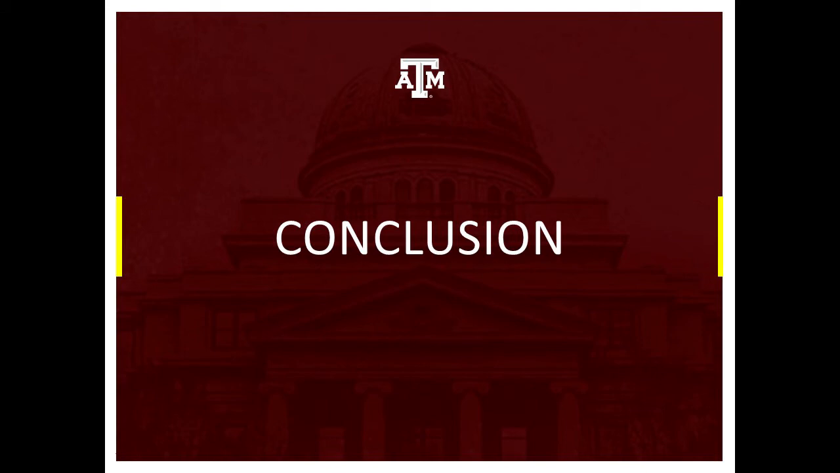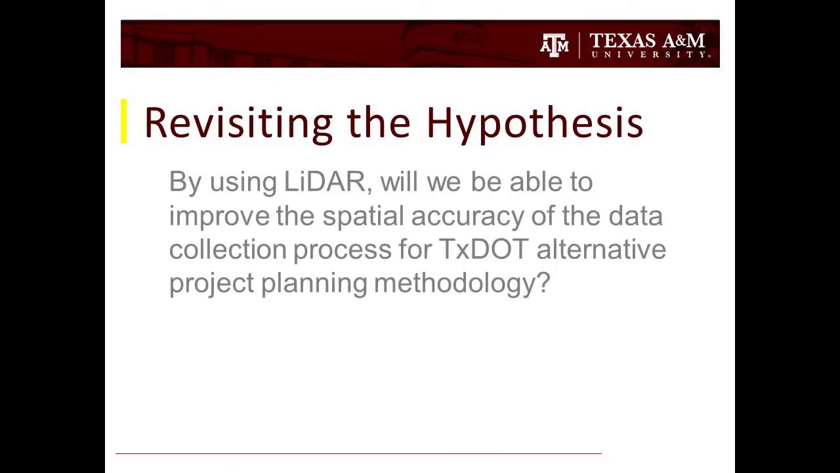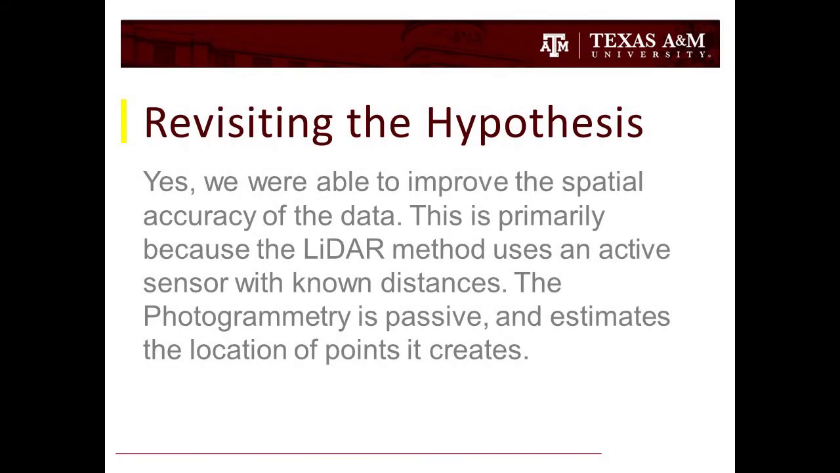Lastly, I'd like to talk to you guys about some of the conclusions from this study and what we've learned from this project. Our hypothesis was, by using LiDAR, will we be able to improve the spatial accuracy of the data collection process for TXDOT alternative project planning methodology? To answer this question broadly, I think that our group can probably say yes, we were able to improve the spatial accuracy of the data.